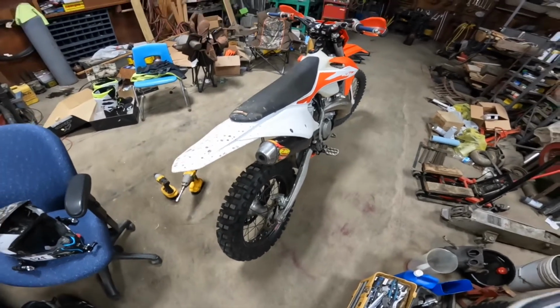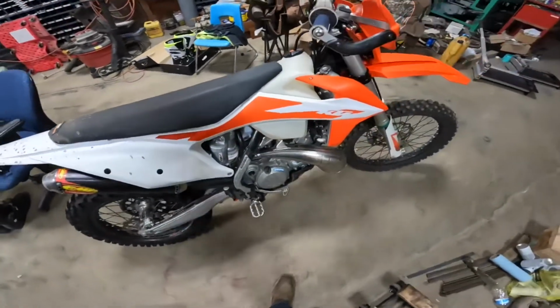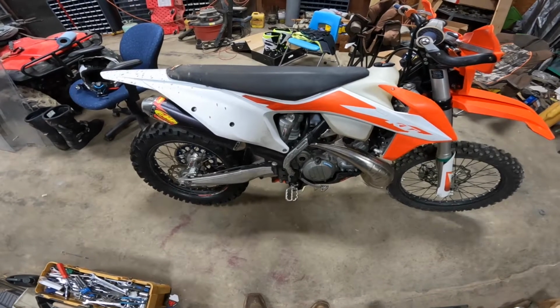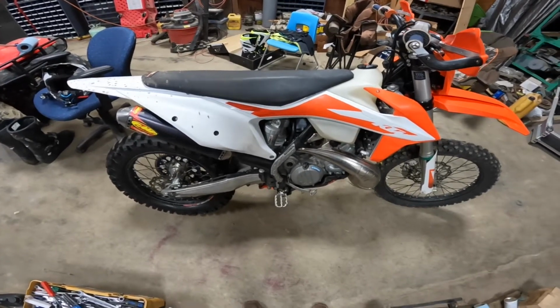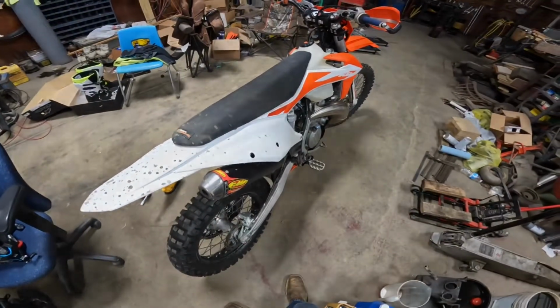It's like 11 o'clock Saturday night. Been raining most of the day, maybe a little greasy, muddy, but still being able to kind of get lights adjusted wherever they need to be. All that good stuff. Plus, not to mention the temperature has dropped off quite a bit, so should be pretty good riding tonight. We'll see what we get into.